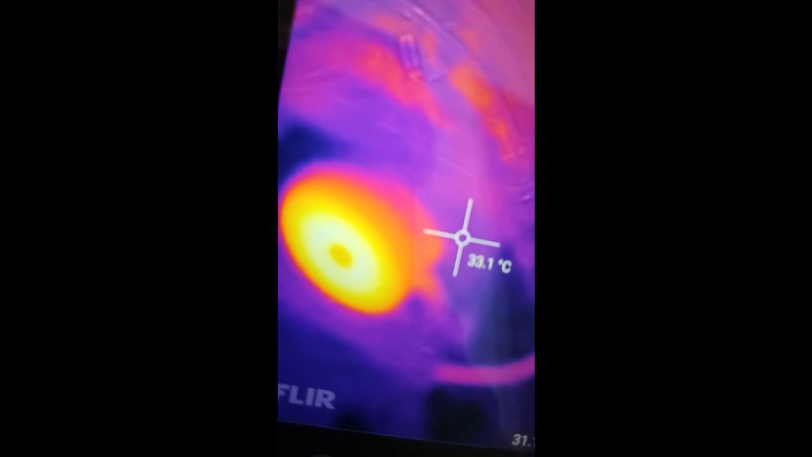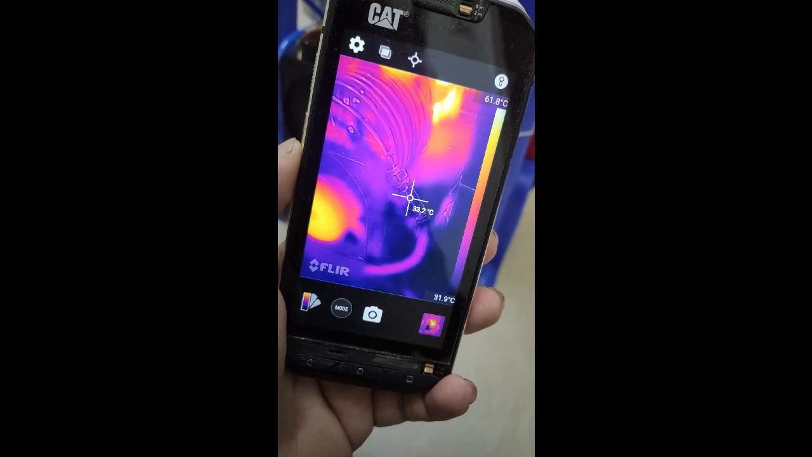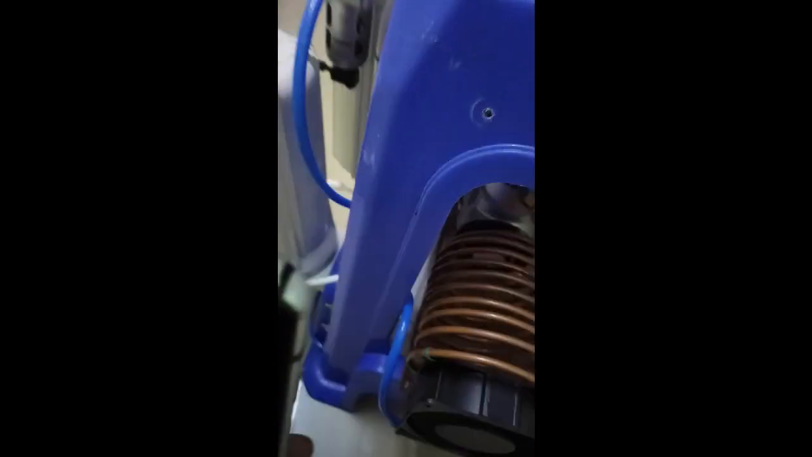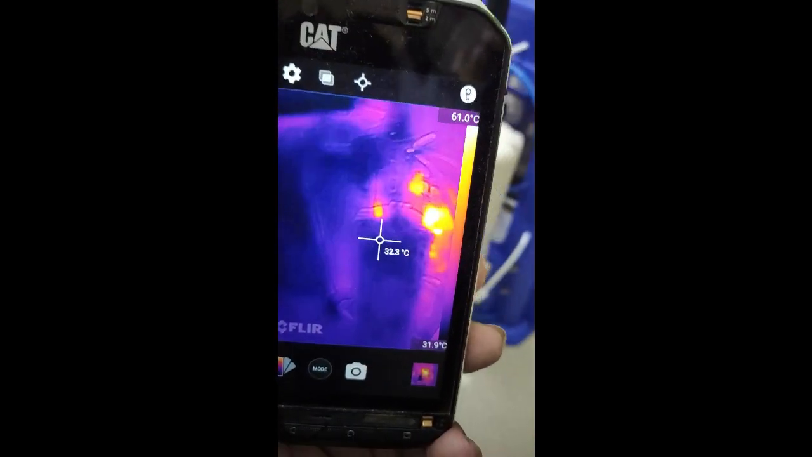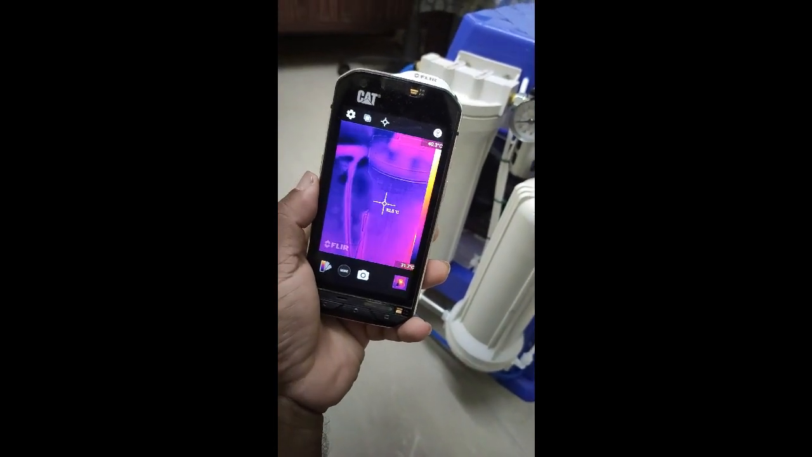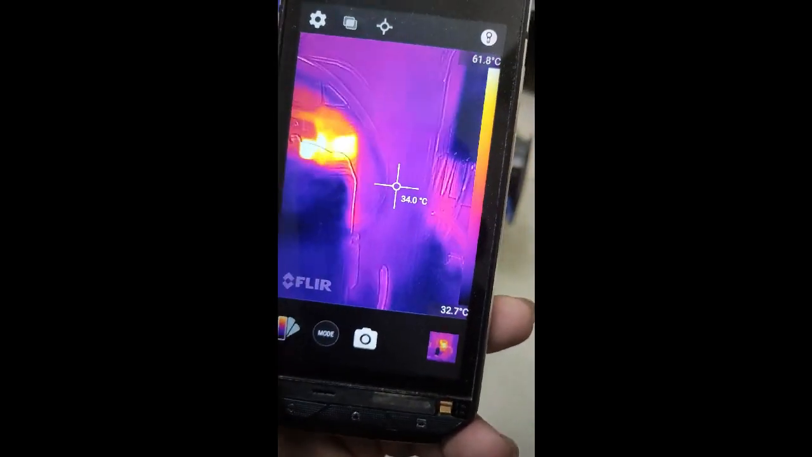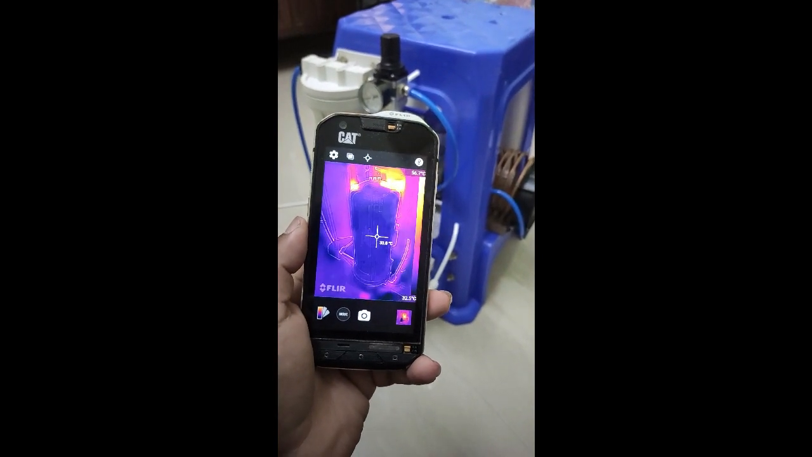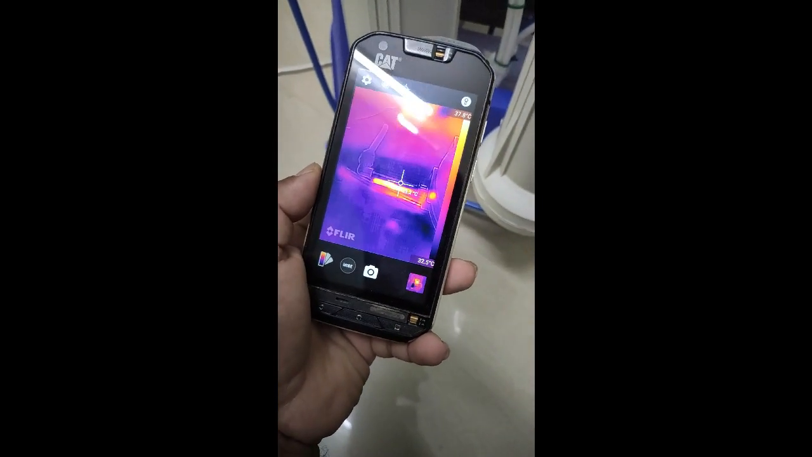Slowly reduce the temperature and you have around 30 to 33. Okay, looks nice. The output chamber is much cooler than the input chamber. You see the orifice.